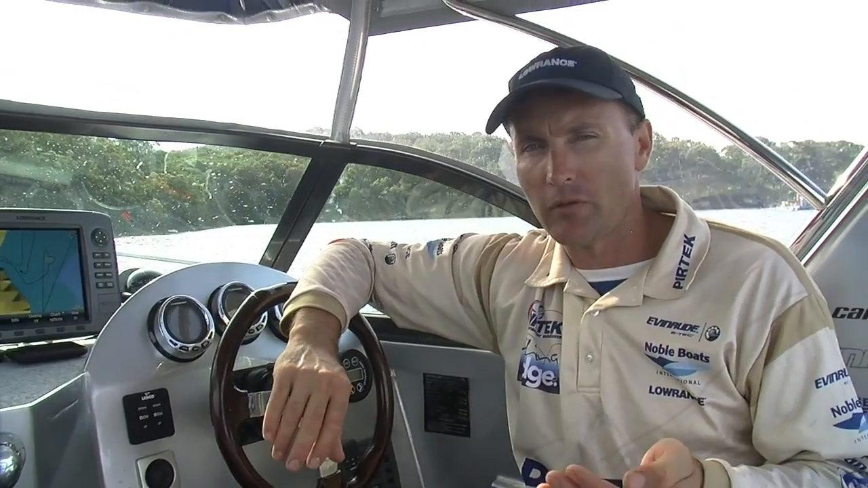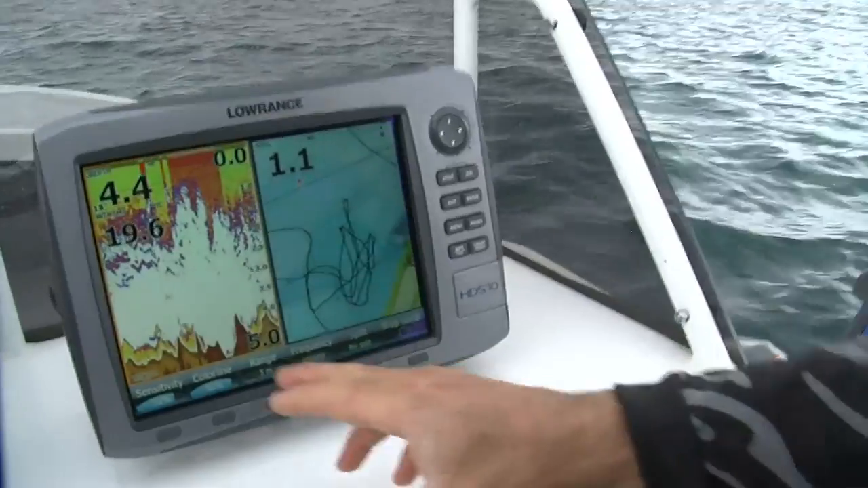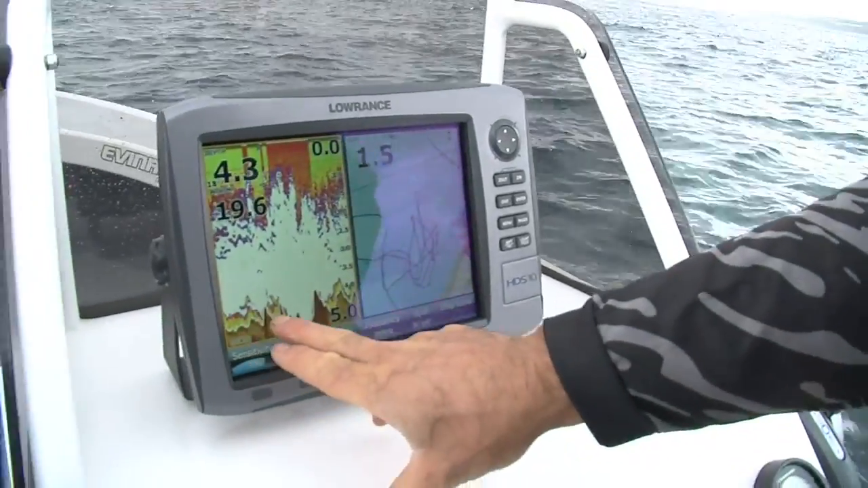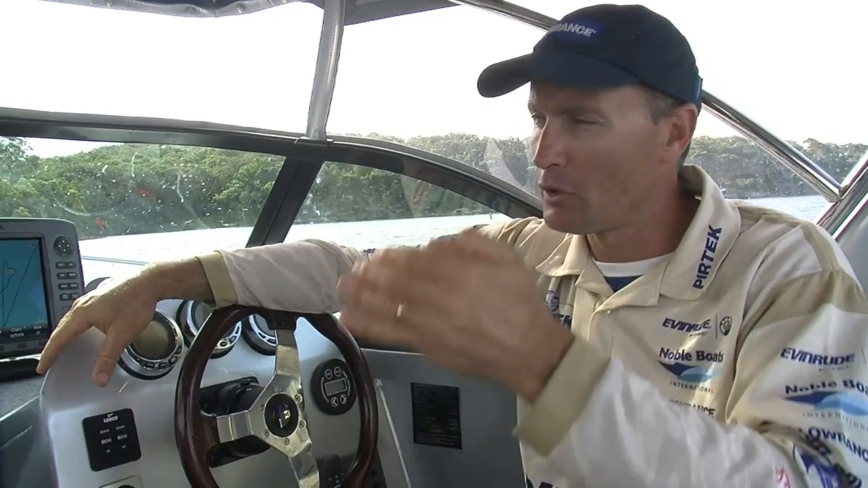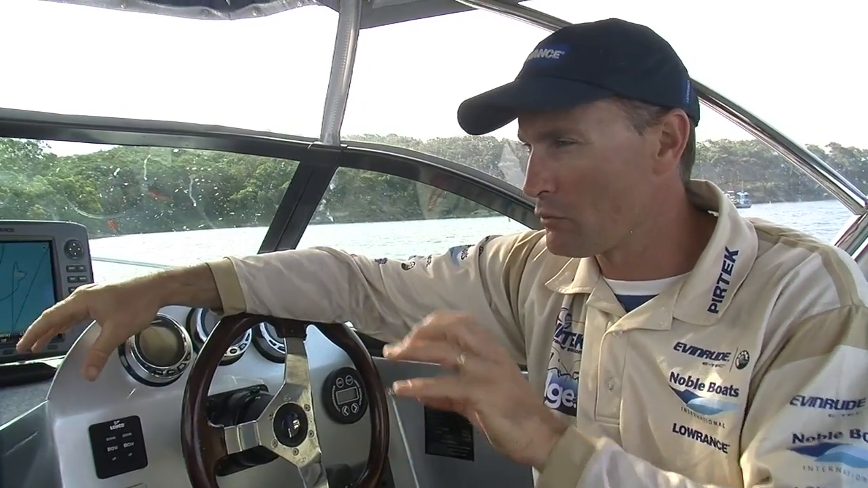I know a lot of people go out fishing and they set their sounder up and they never touch it because they're too afraid that they might end up with a worse picture. And certainly when you're motoring along fast, you need to pull the sensitivity up, and then when you slow down, you need to pull that back again. So don't be afraid to use those little buttons and bits and pieces to try and get a better picture.